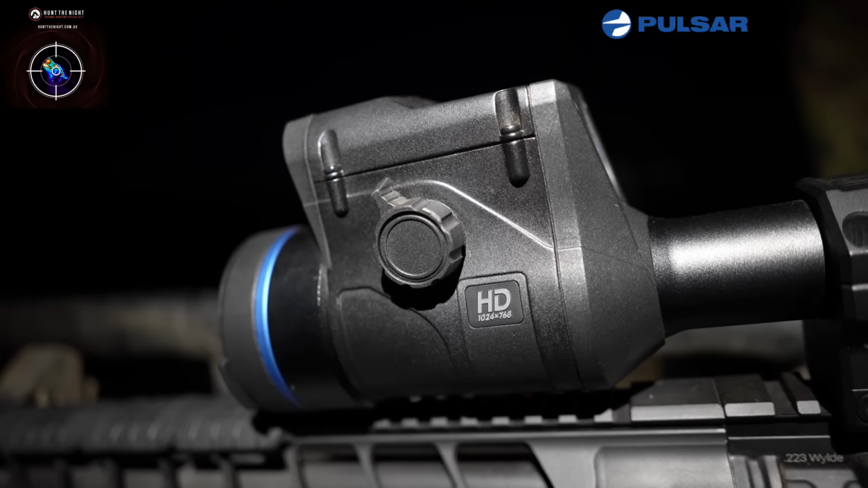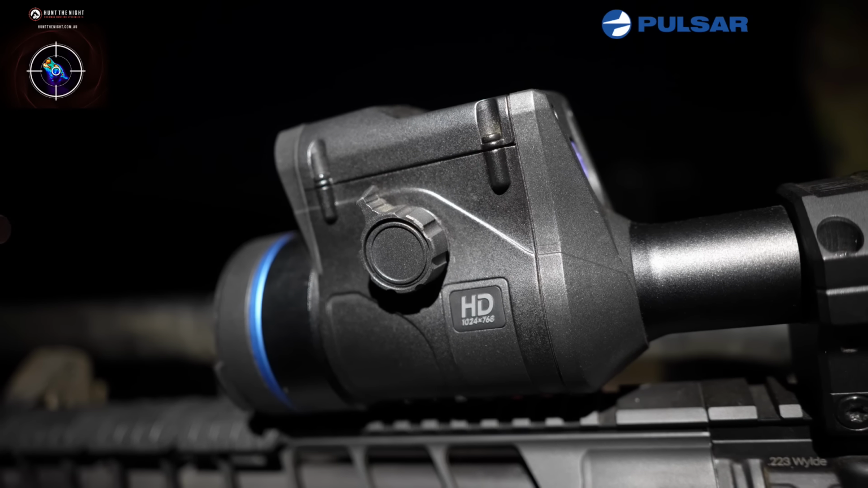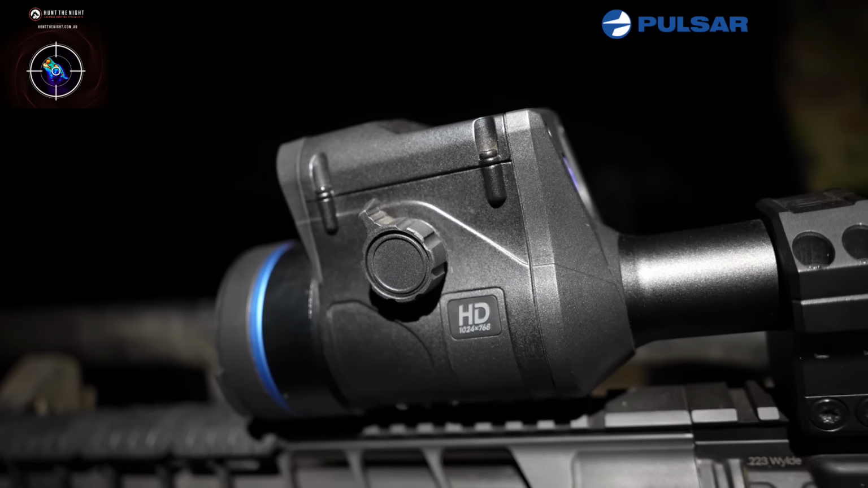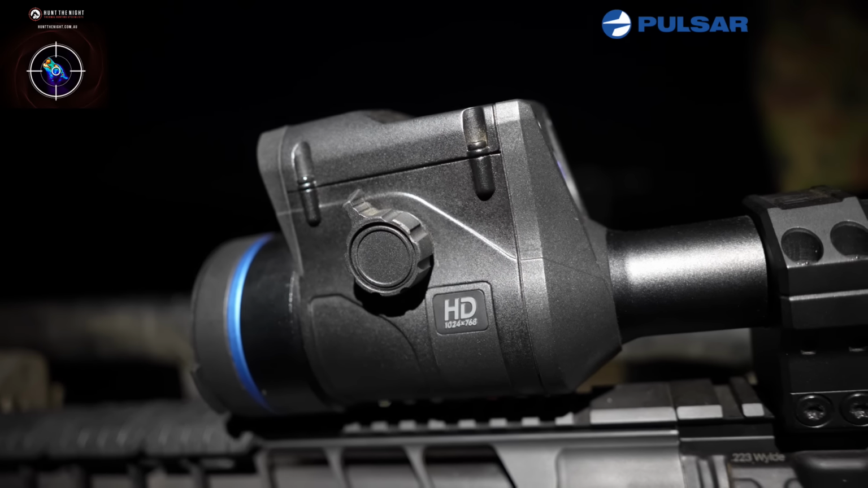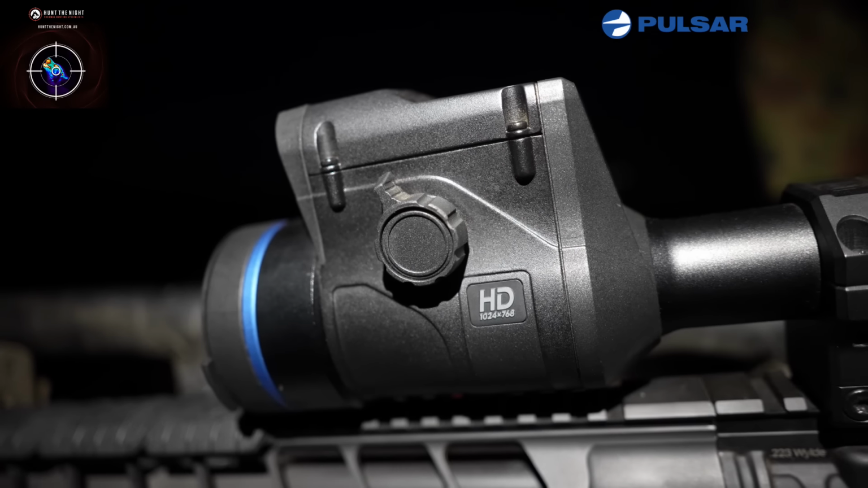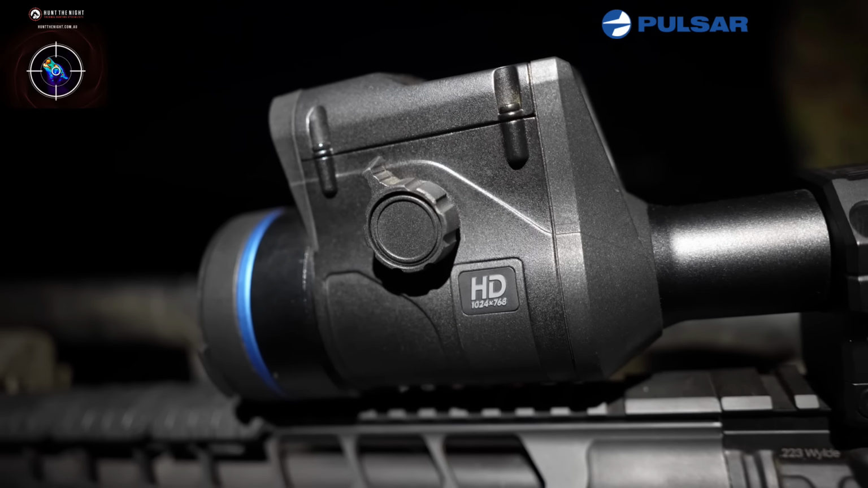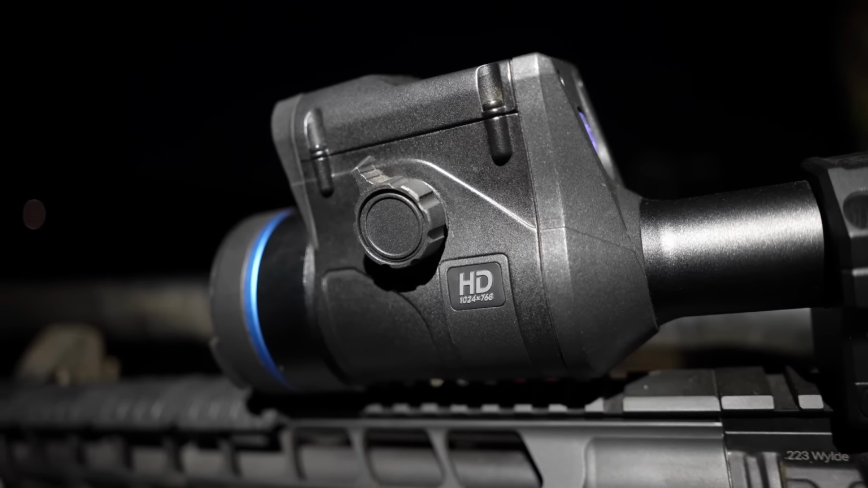Rifle scope I'm using tonight is a Pulsar Thermion 2 LRF XL50, so that's the HD sensor. Gives me a nice wide field of view at a 1.75 base magnification, but with those denser pixels on the sensor, it lets me zoom in a bit clearer on those foxes for the shots that are further out.